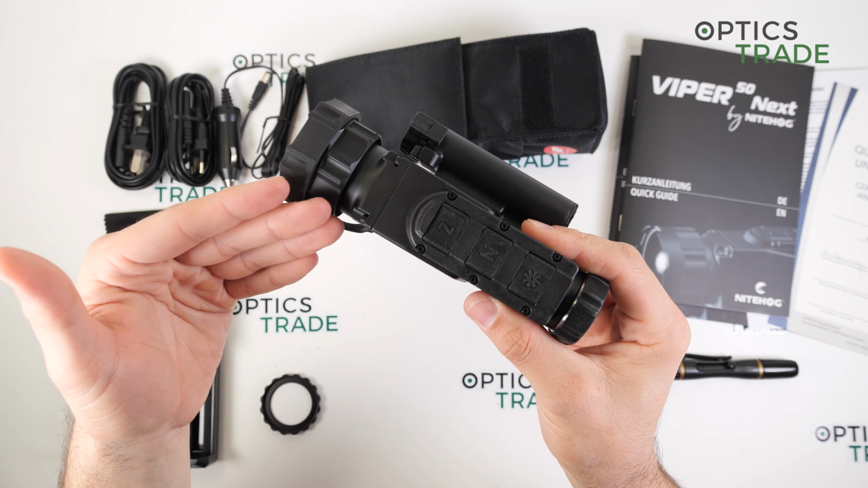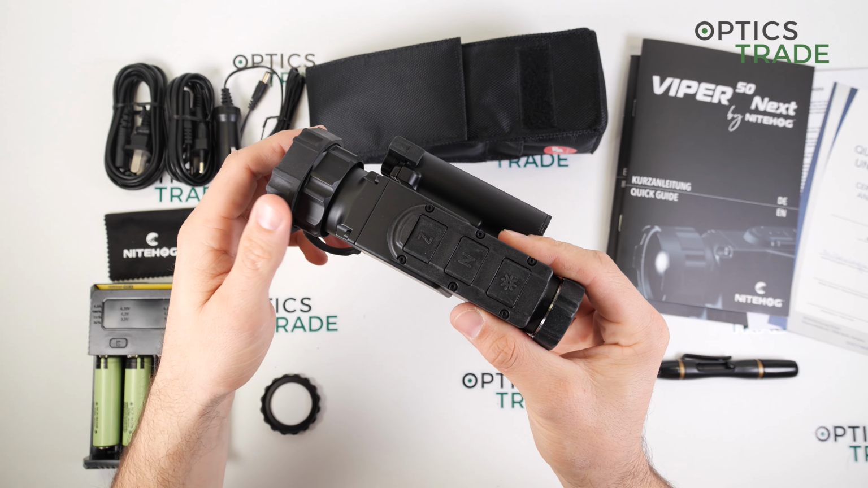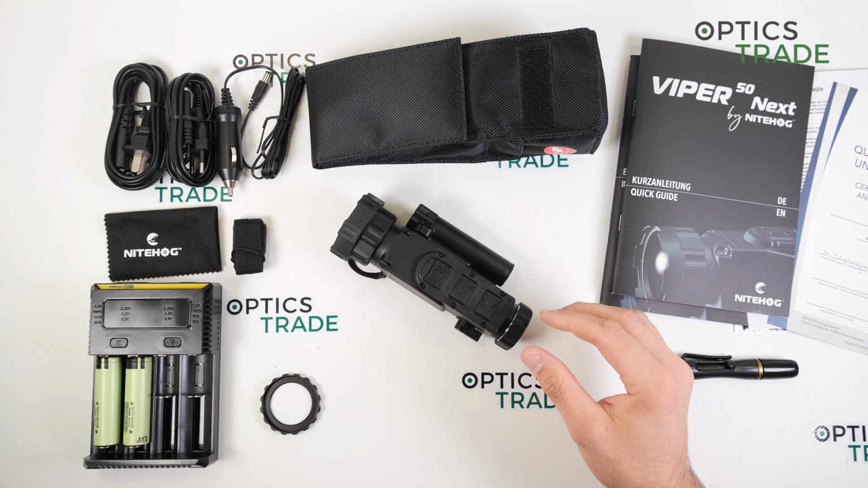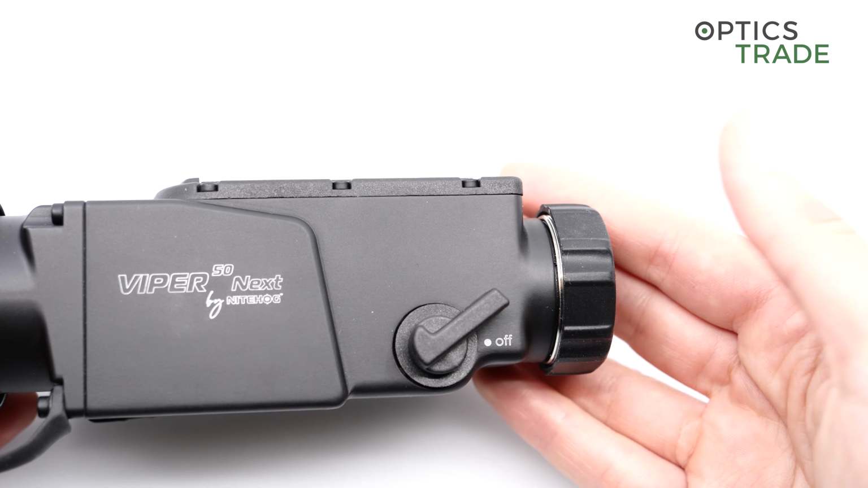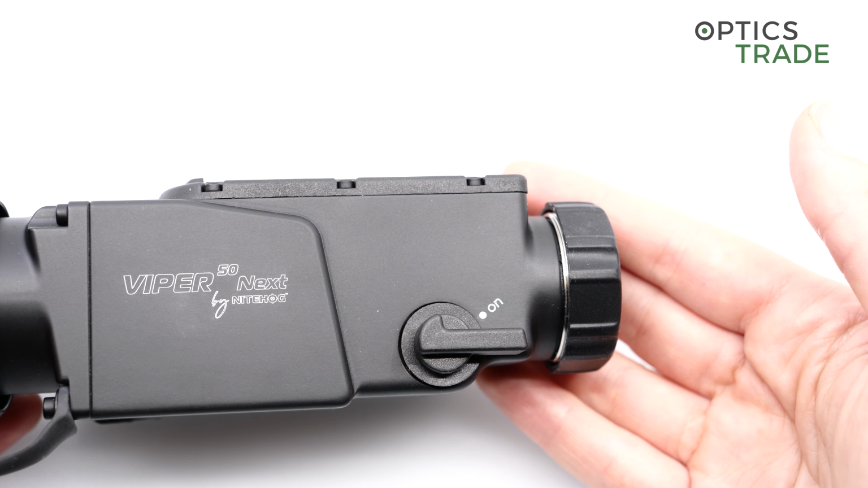Okay, as I said, the device has no connectivity, so no Wi-Fi or Bluetooth with your smartphone. I think this is a bit of a downside because you cannot make any updates if Nitehog would come out with a newer software.